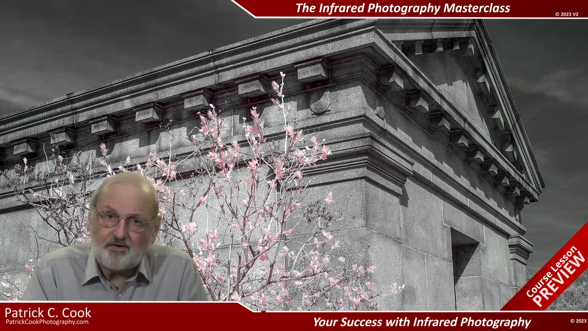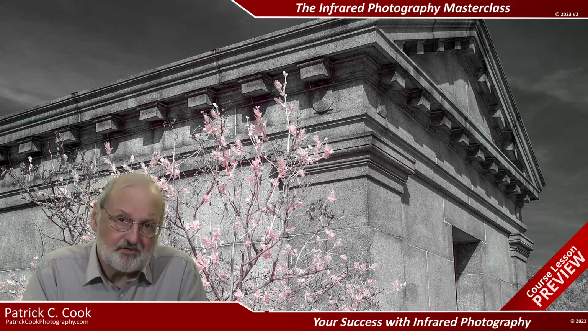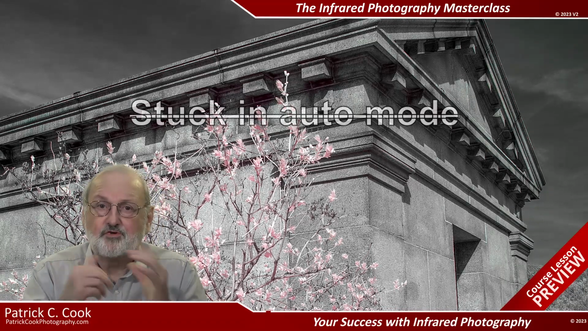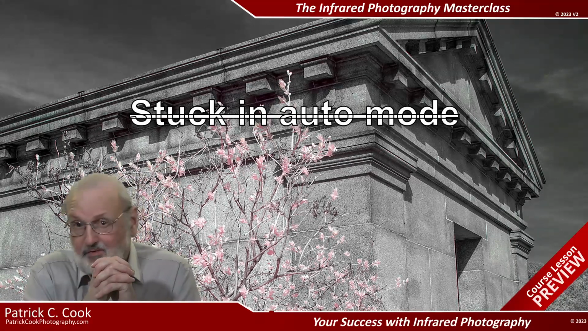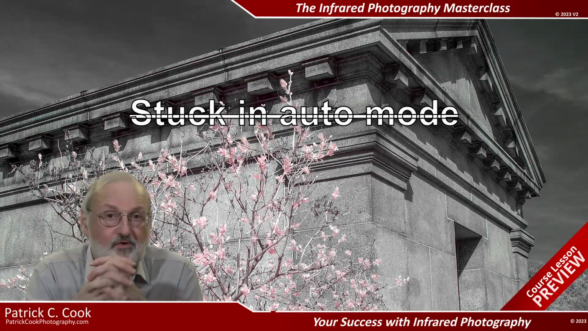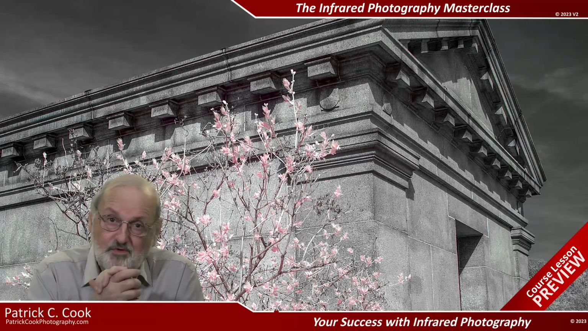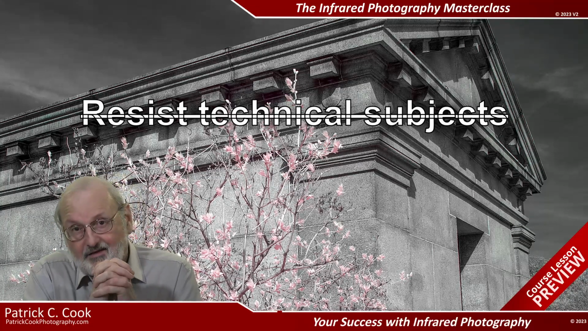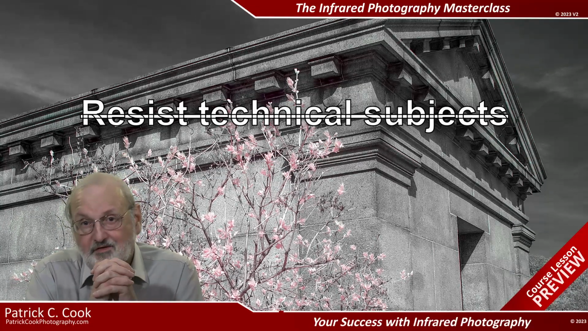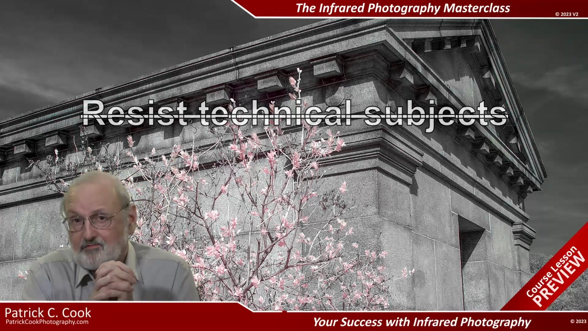It really depends largely upon how you practice color photography. If you shoot with your camera in auto mode and can't break out of the auto mode habit, you will be frustrated with infrared photography. If you resist learning technical subjects pertaining to photography, you will not develop the necessary skills to control the camera that has been modified for infrared.